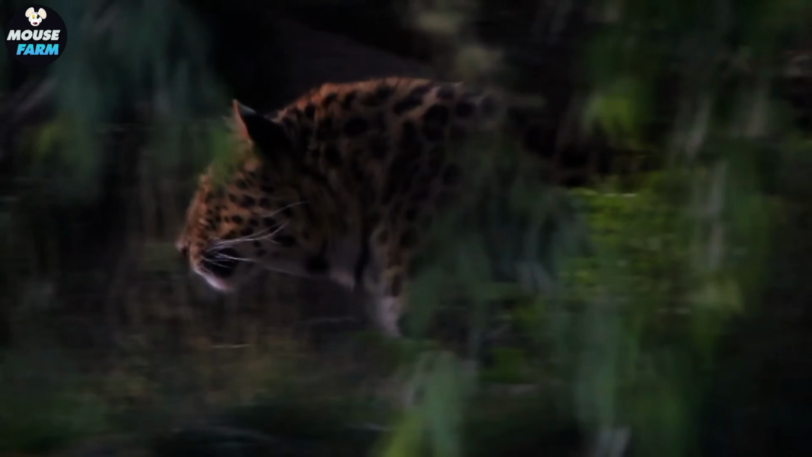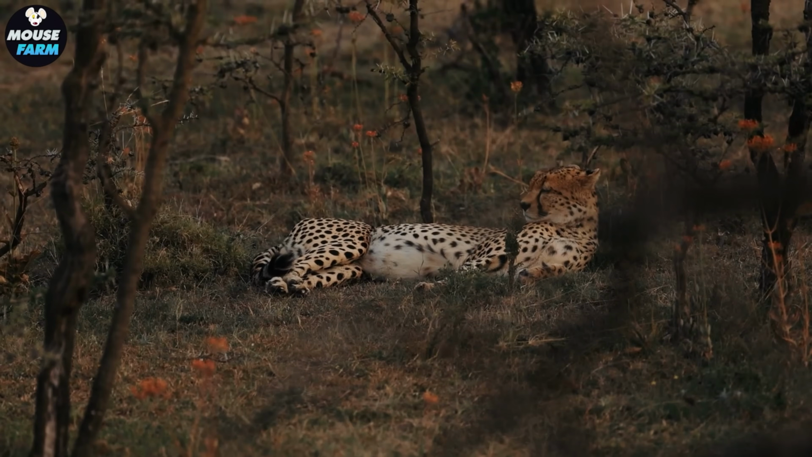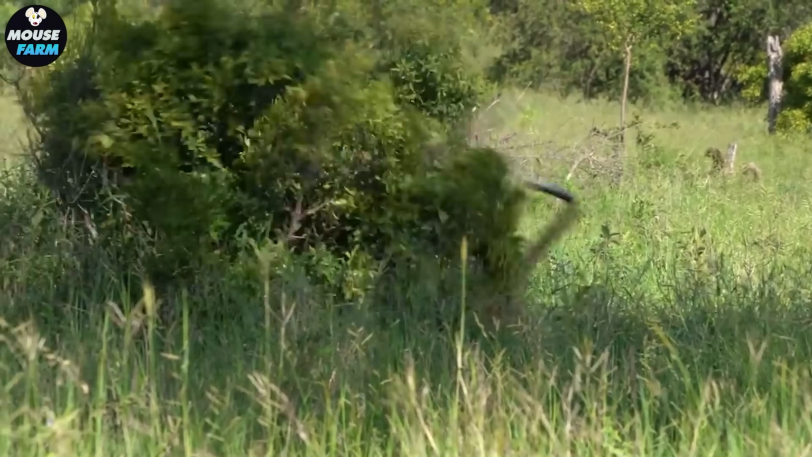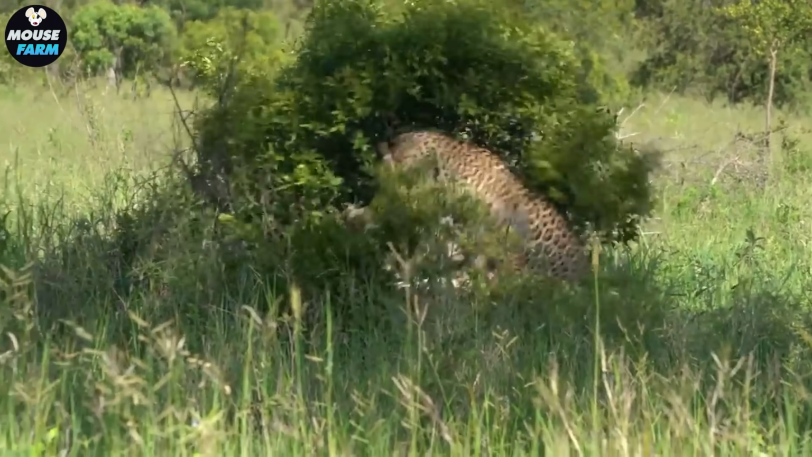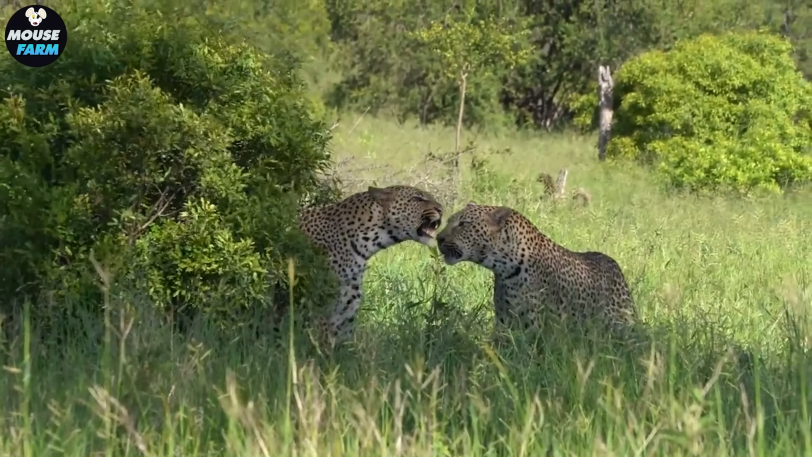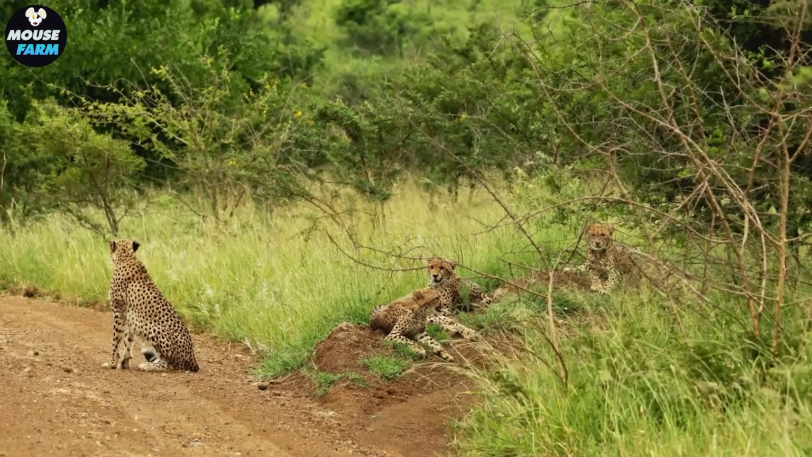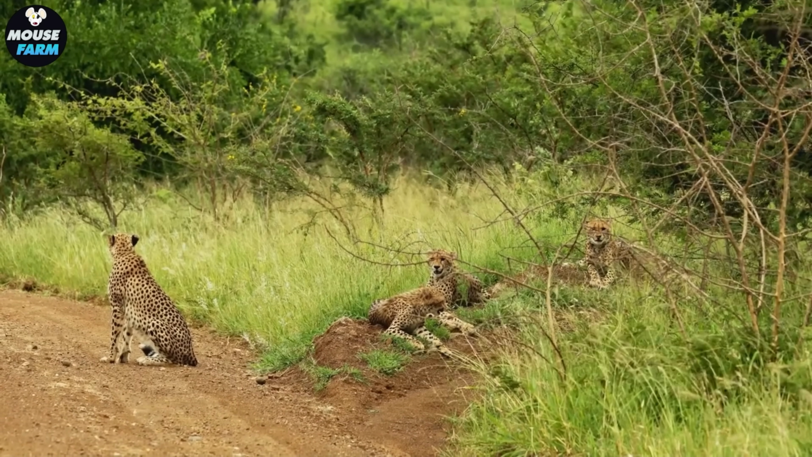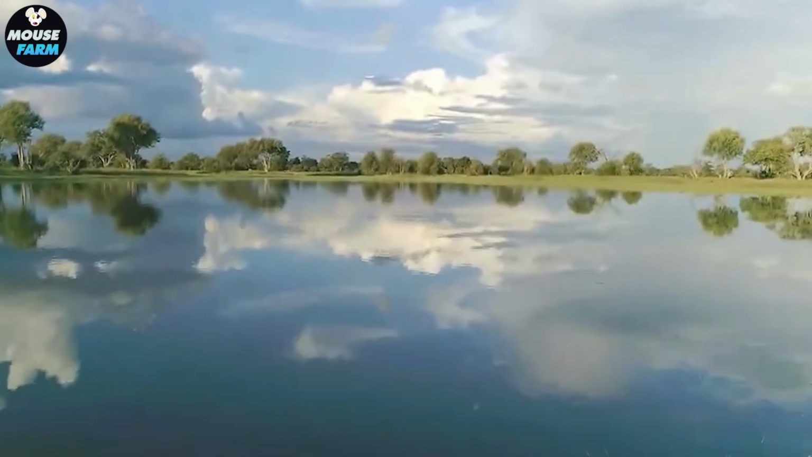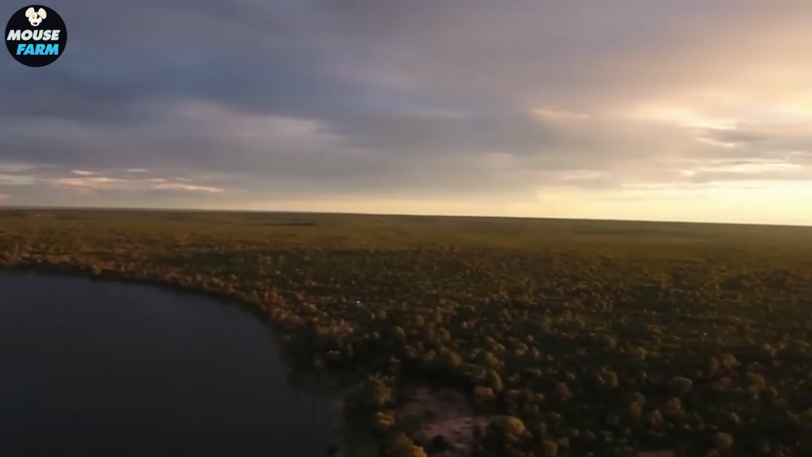Every move he makes tells a story of survival as he stalks his prey in the dark, striking with lightning speed. Dense riverine forests, filled with towering yellow fever acacias, shaped Hannibal's hunting style.